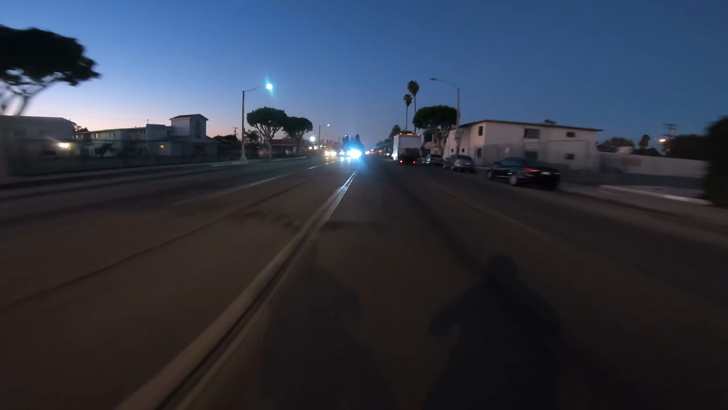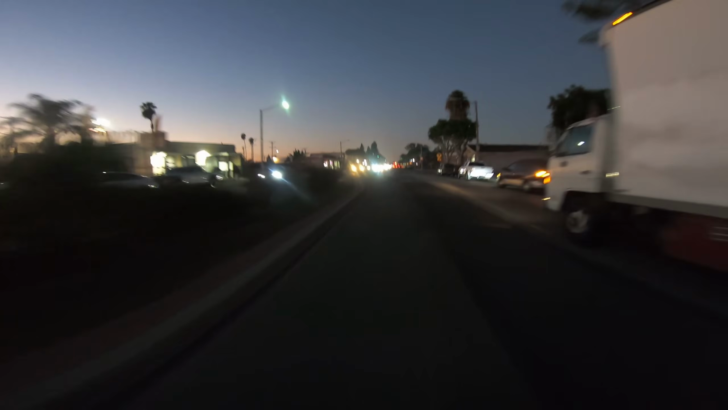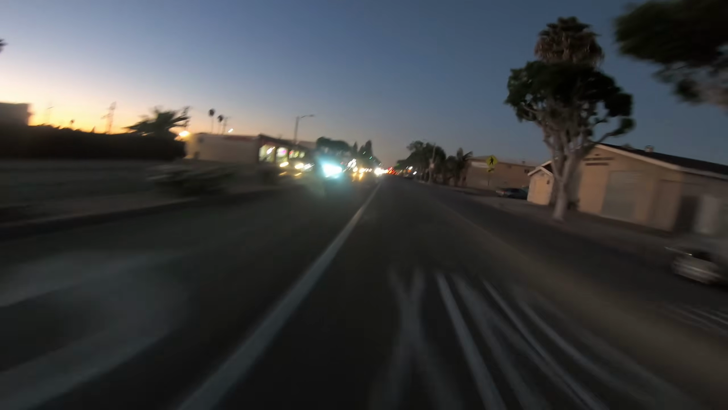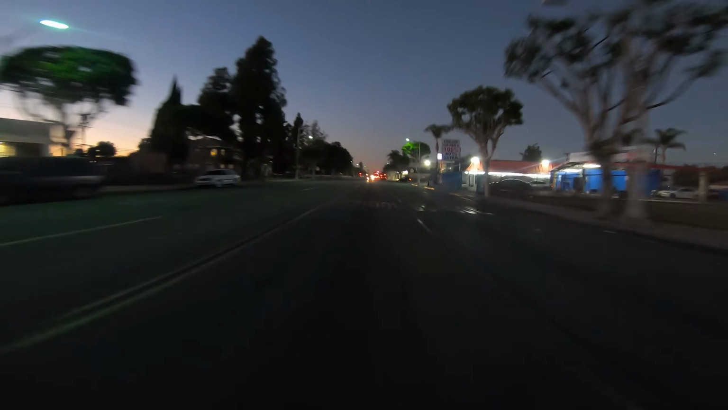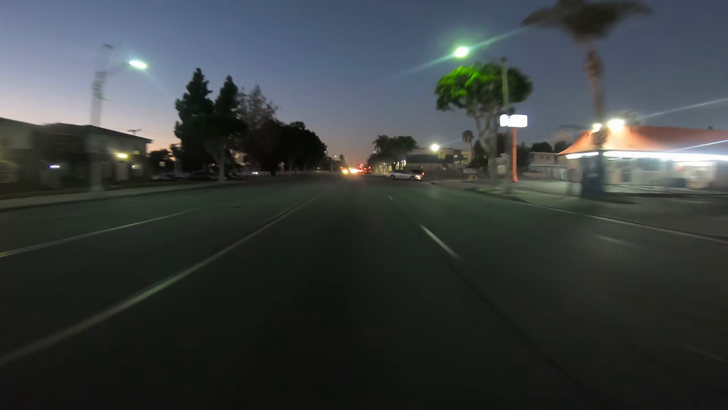So yeah, man, at nighttime you gotta especially watch out for these cars. They tripping. Like this, you gotta watch out for that, you feel me? Looking, but yeah, man, y'all be safe out here riding at night. Don't be no fool, you feel me?